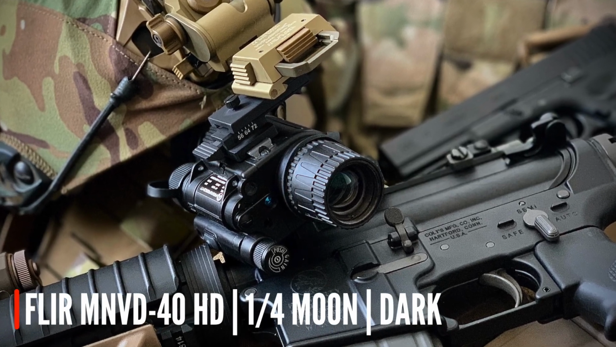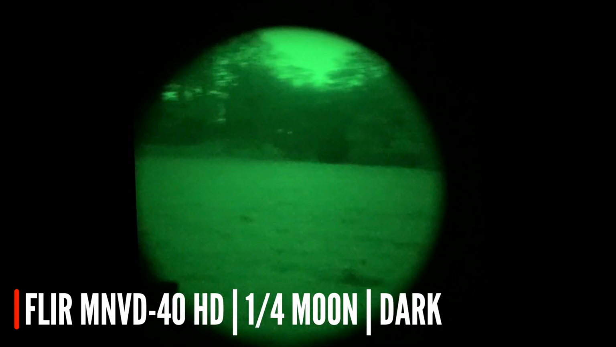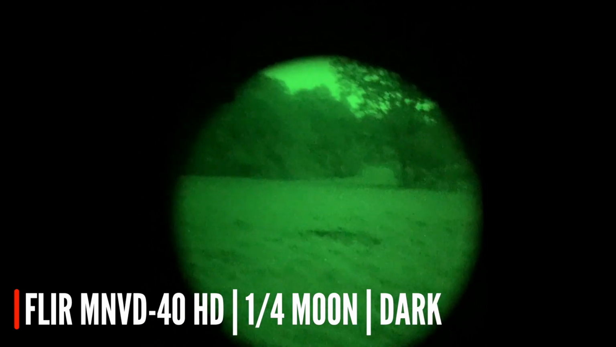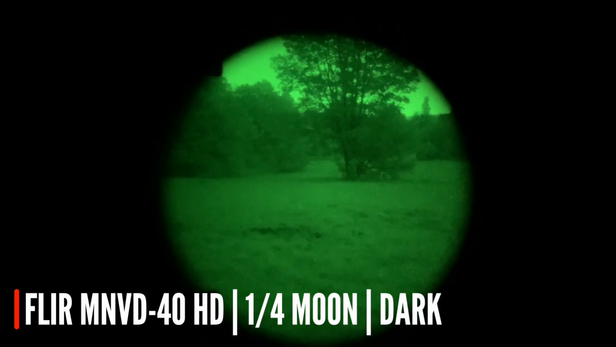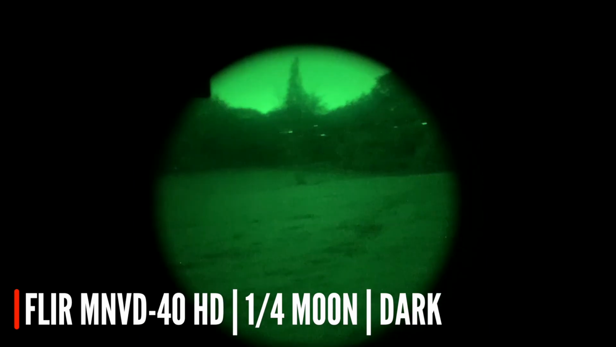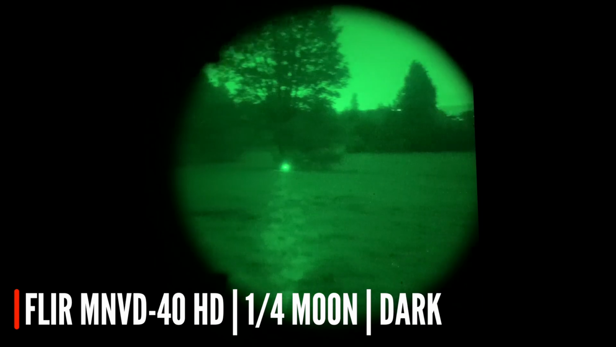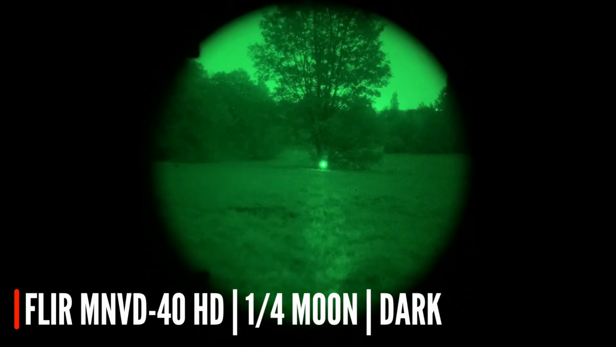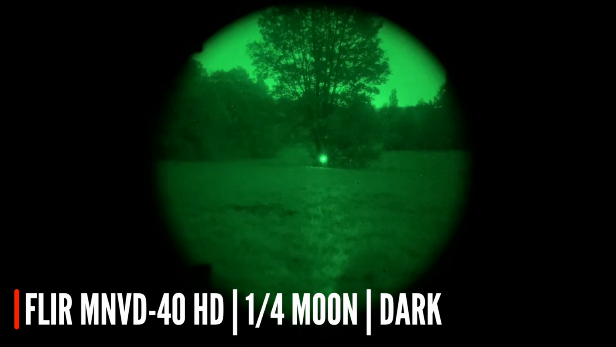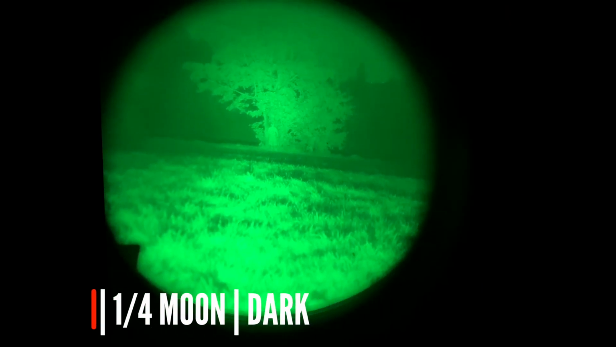Same sweep again with the MNVD 40s. Pretty dark, it resolves the detail really nicely. I'm quite a fan of these tubes. Just adjusting focus there. And you can see how good a picture you still got, particularly with the laser on, marking the target. And with an illuminator.